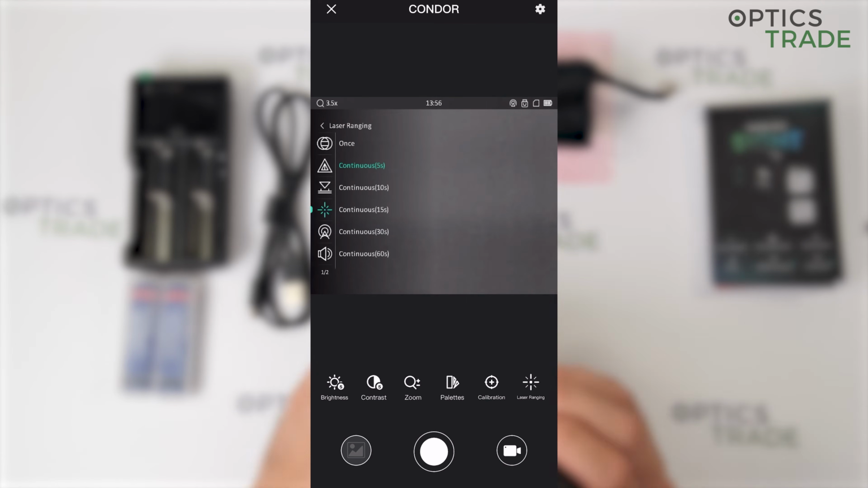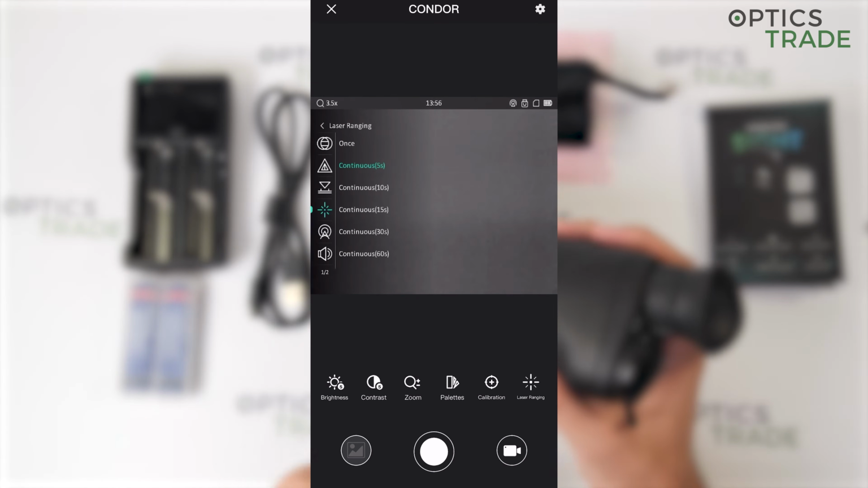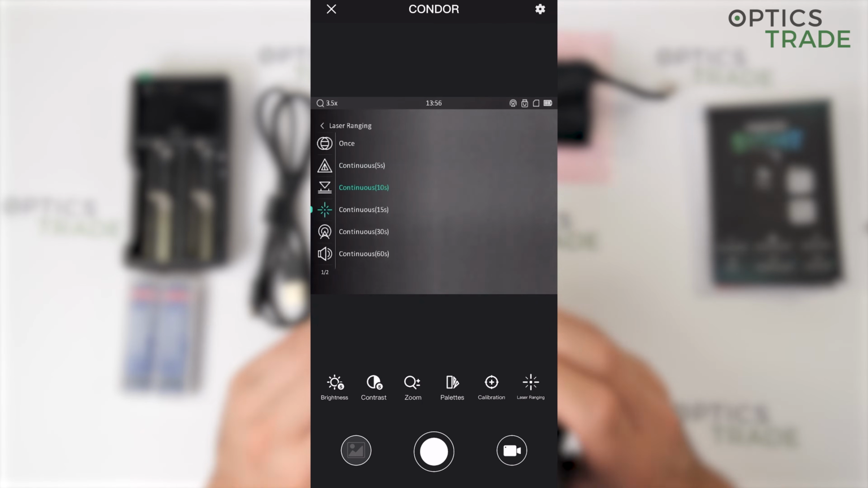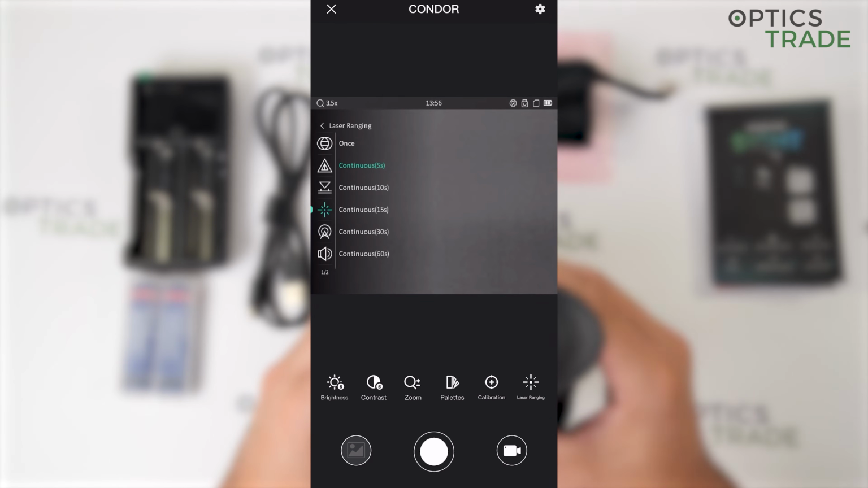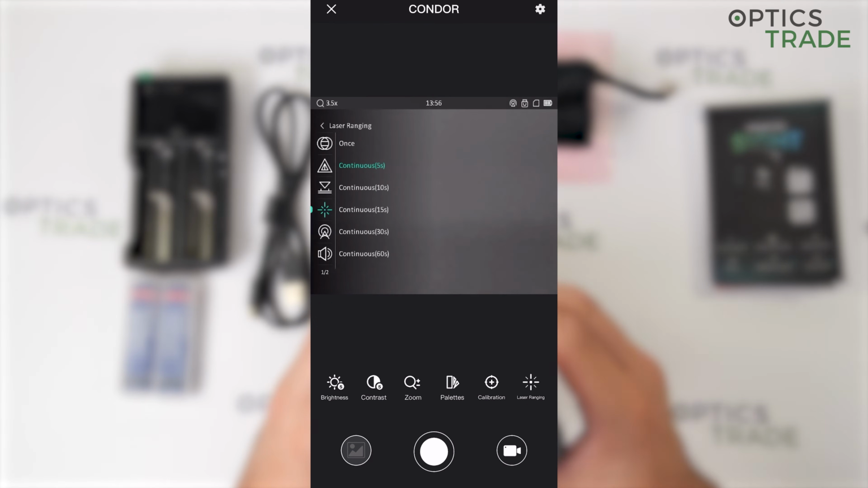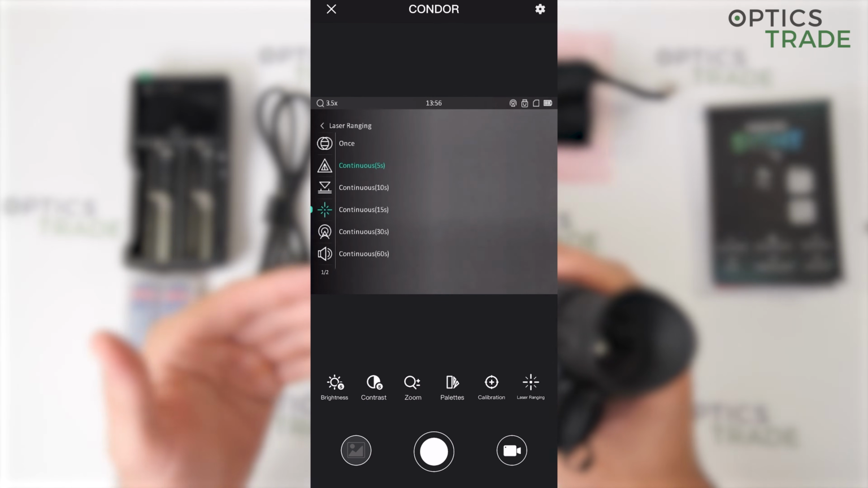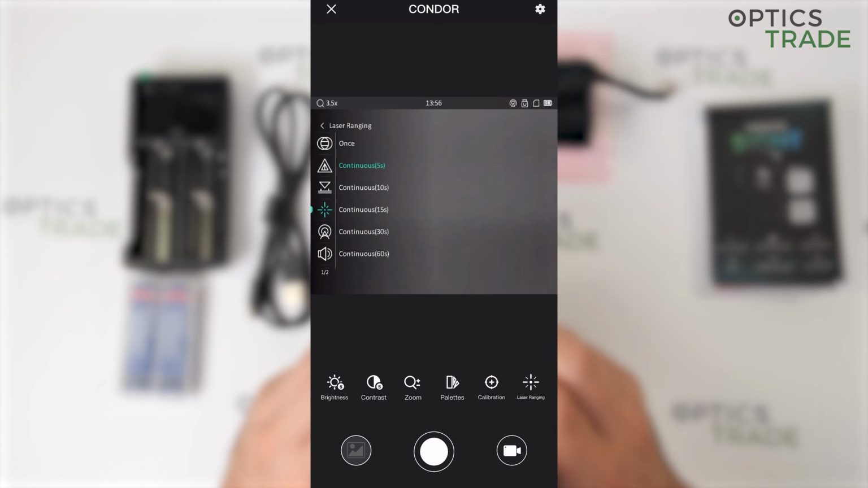You can adjust for how many seconds the device makes the measurement, which is in my opinion perfect, or the best part of a laser rangefinder, because when you push the button you almost surely move your device a little bit, and with a continuous measurement you can very easily come back on the target and make a very precise measurement.